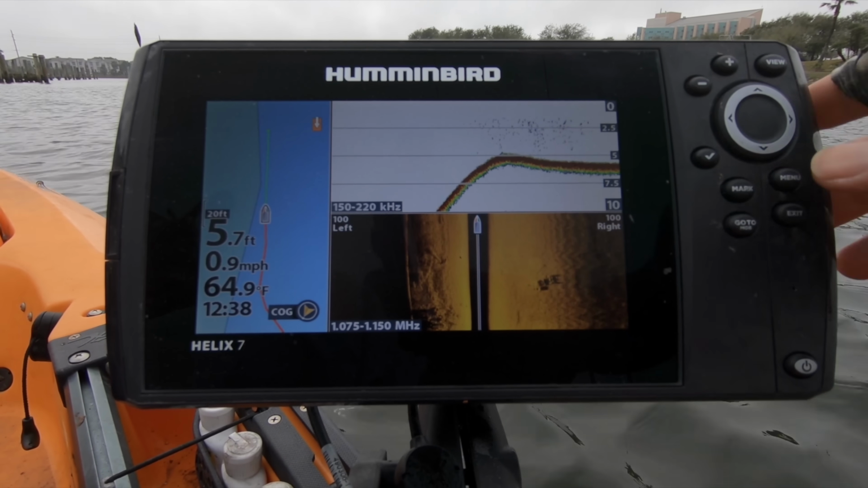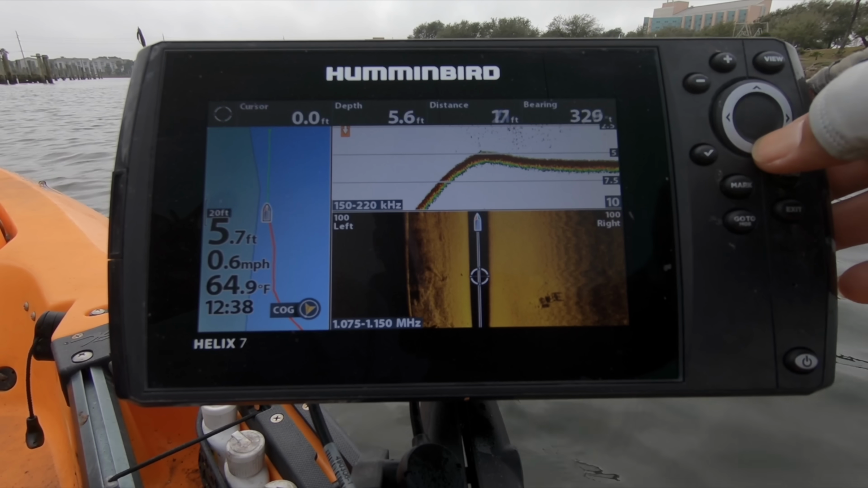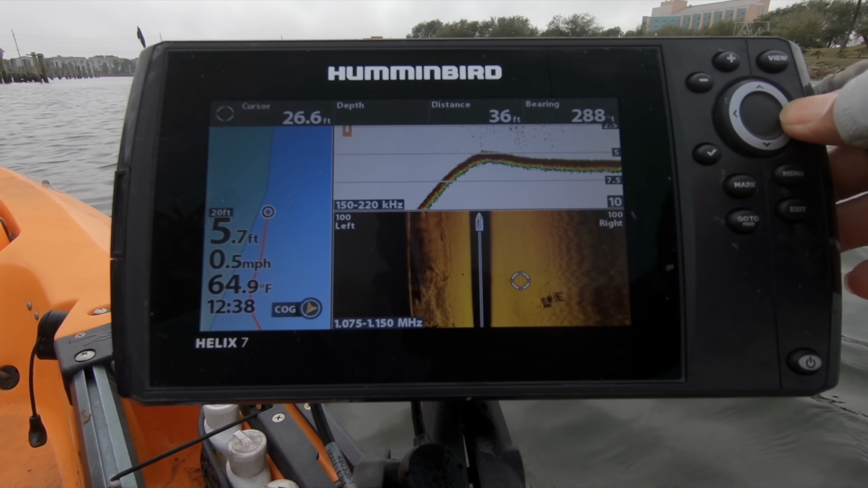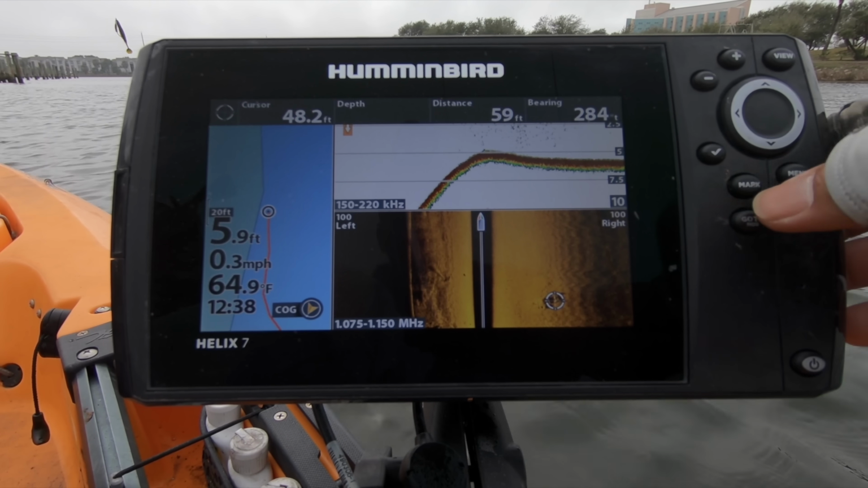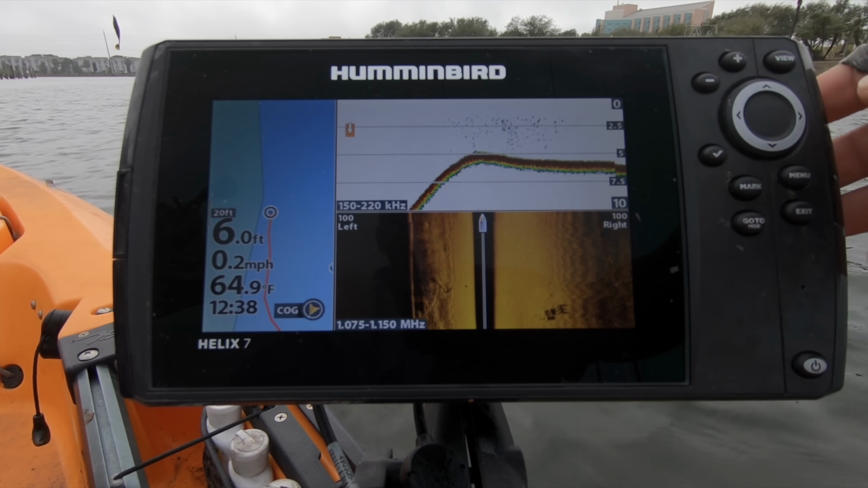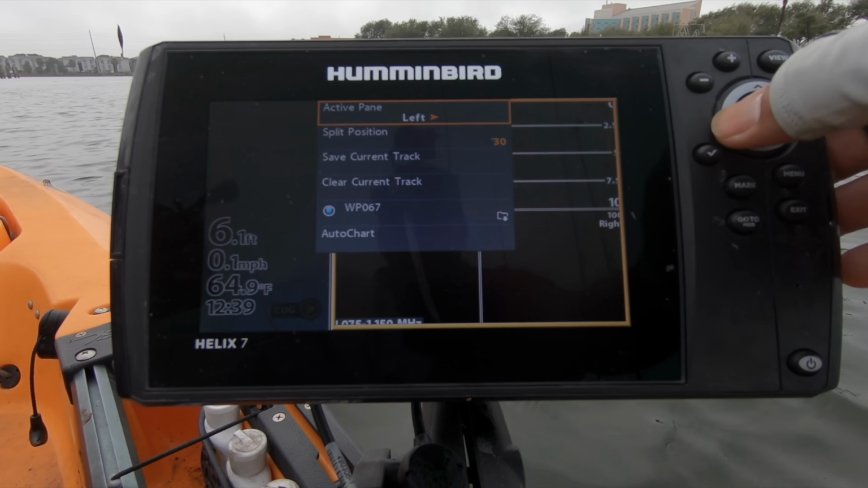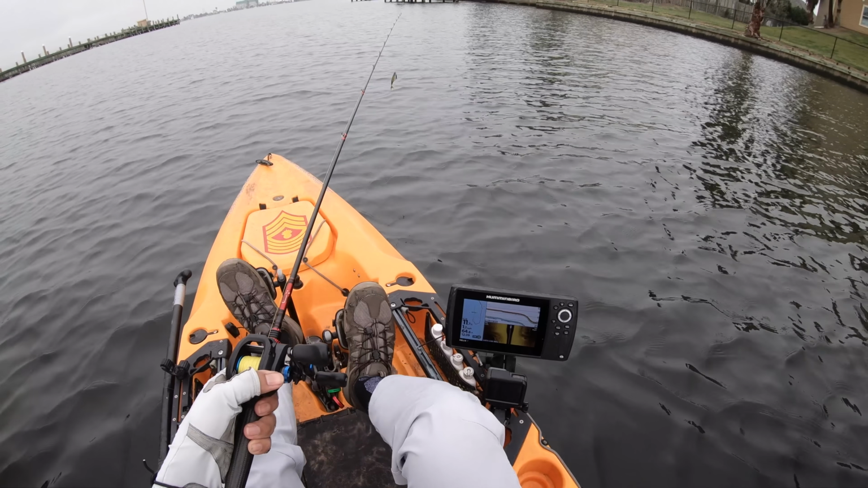That right there is some nice structure. Let's try and mark it before we actually leave. So we're going to mark that right there. Let's exit and then go double back and find it. There's the waypoint. Right over here off to the left.